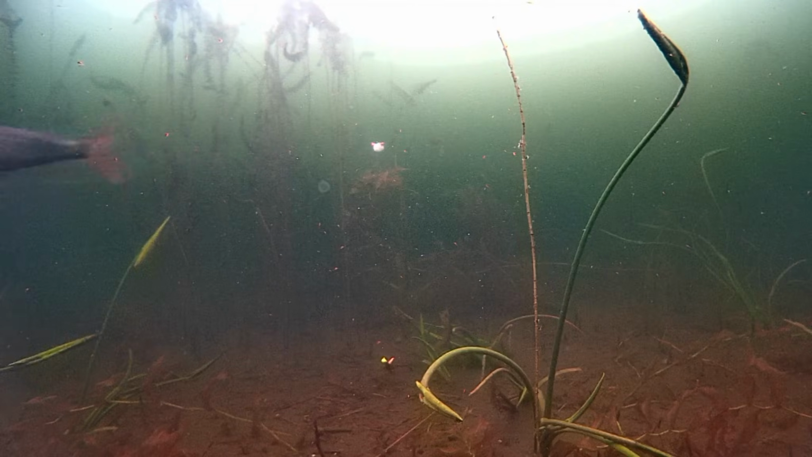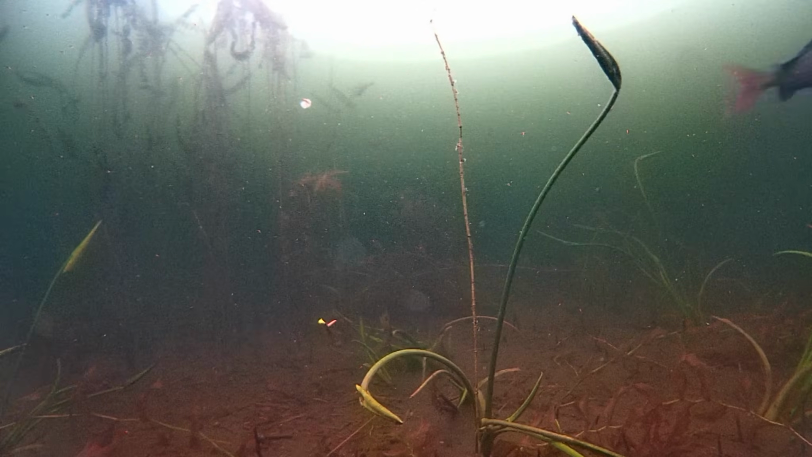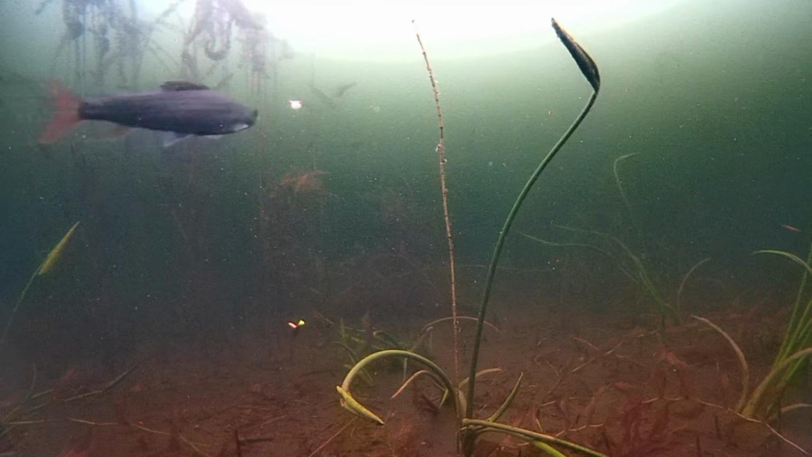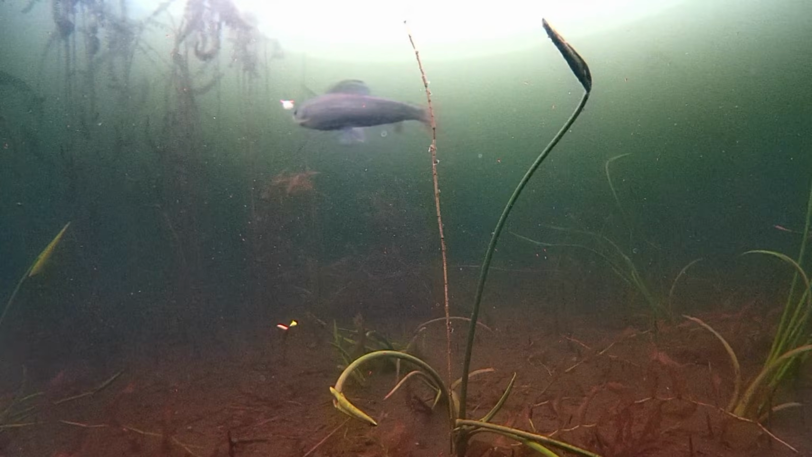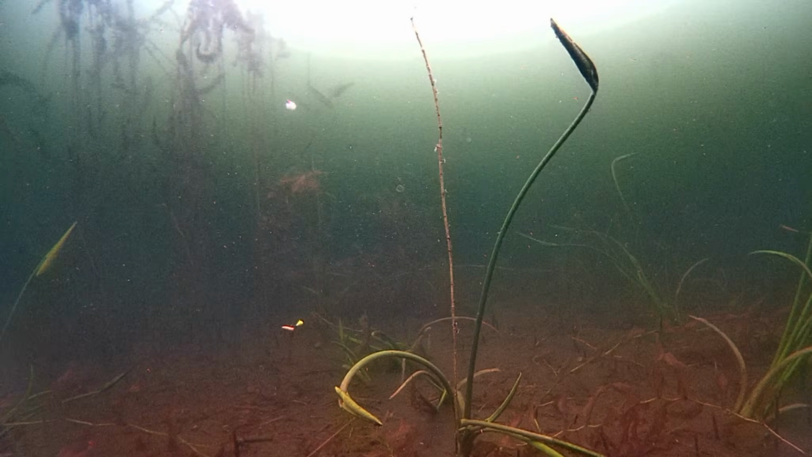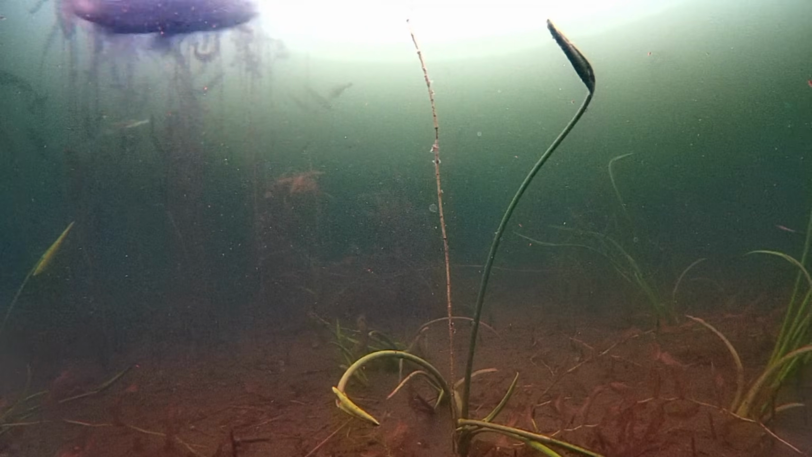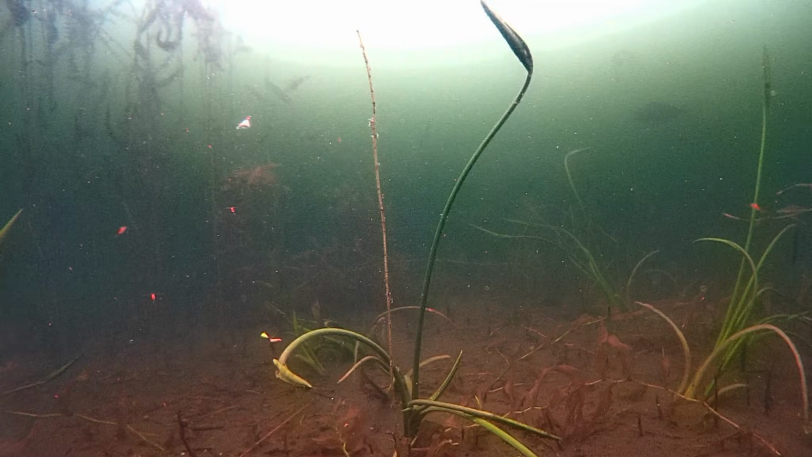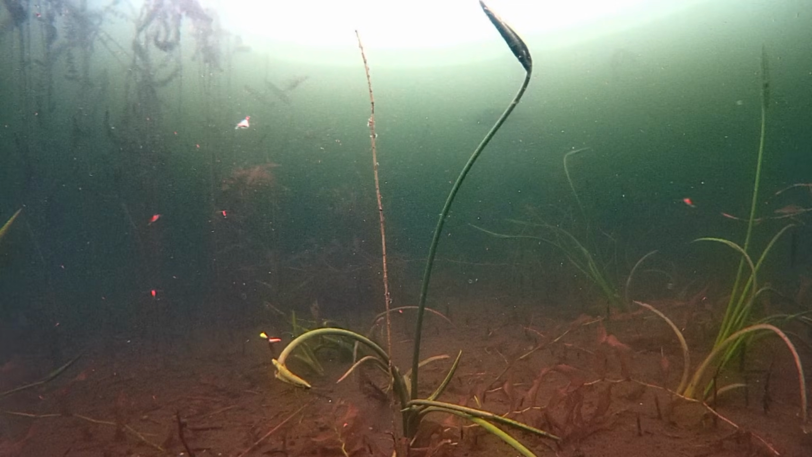Here you'll see outside the reed bed there's a lot of underwater weeds, including these lily pads, and the fish are just cruising through the open pathways around these weeds, picking off some sort of aquatic insects and looking for food. It doesn't seem like the bottom tungsten jig is getting much attention at all, and probably if I had these lures up higher, I would have caught even more fish.